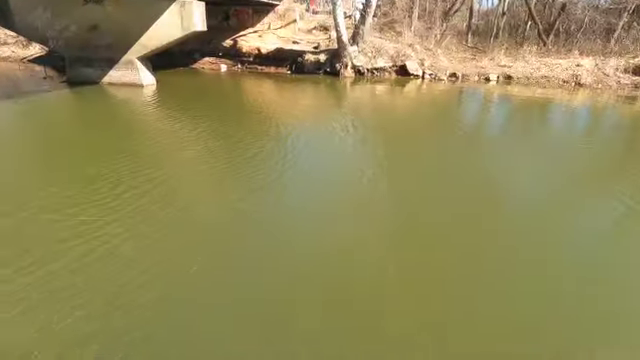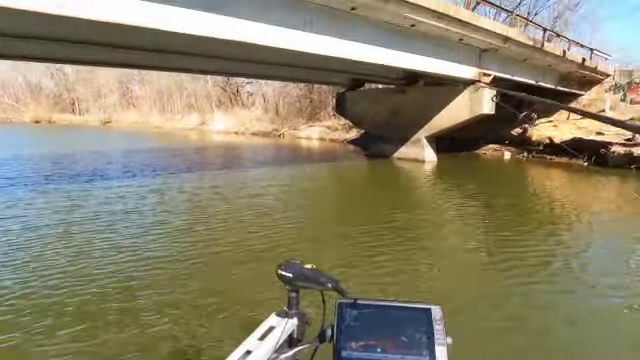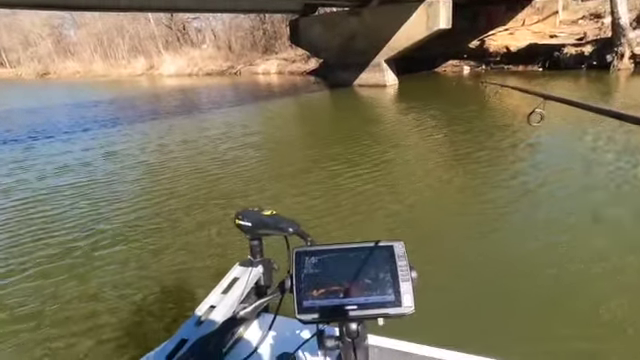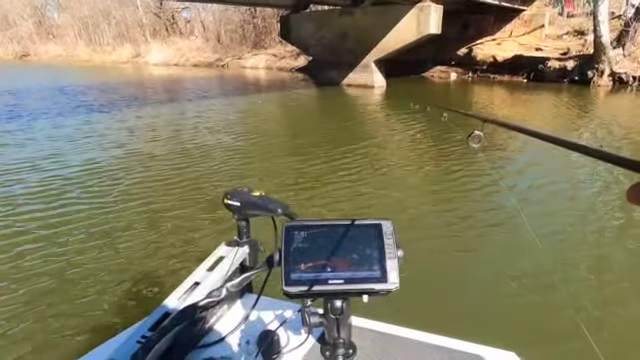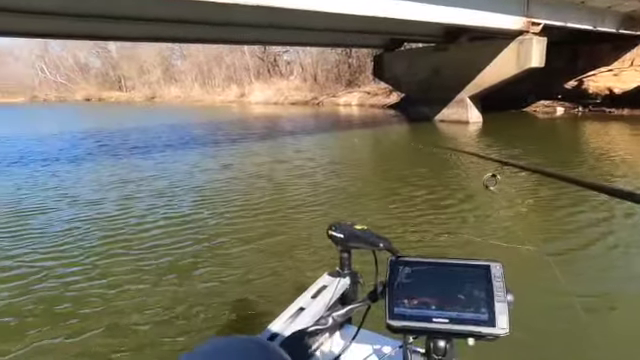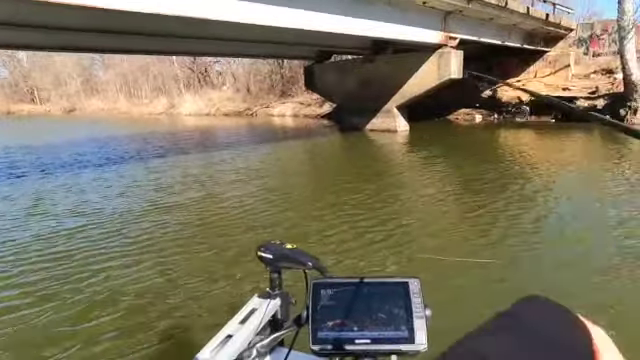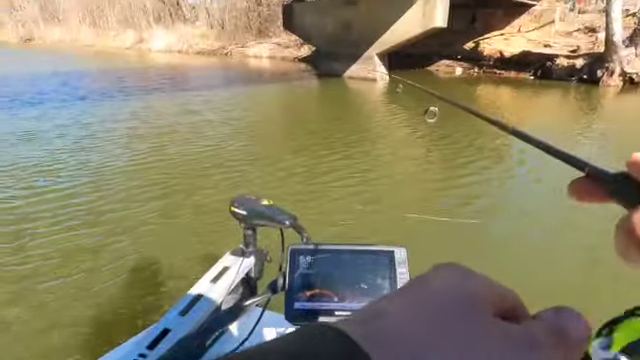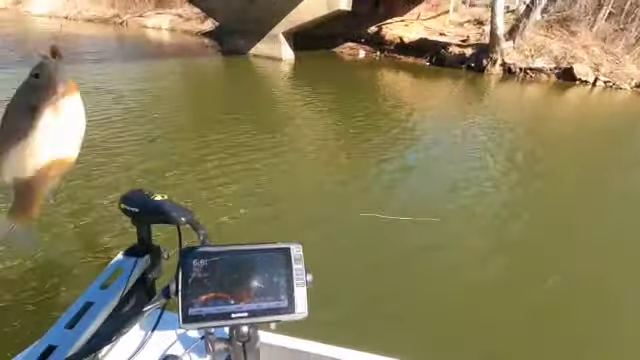Let's see if they like that little strip of crawler there. We'll let that wind blow it back into them. Or heck, there might be a fish there, you never know. Let's aim it up there and see what we got going on up there. I'm aimed right at that bobber right now. We got him. Got him. Just like that.